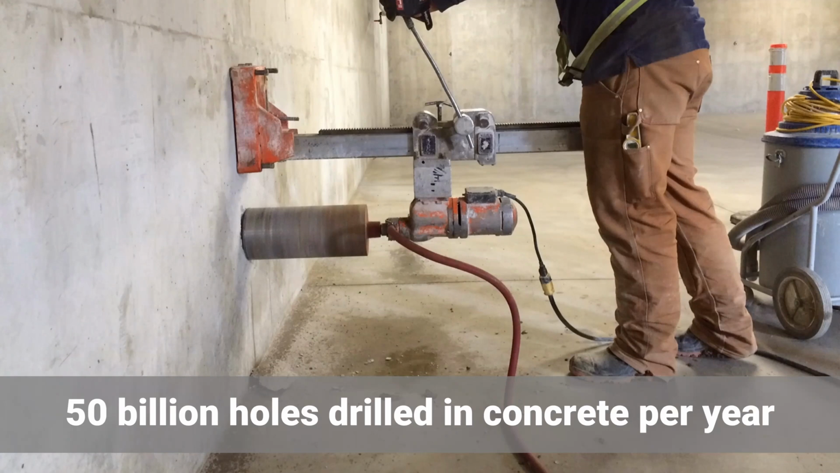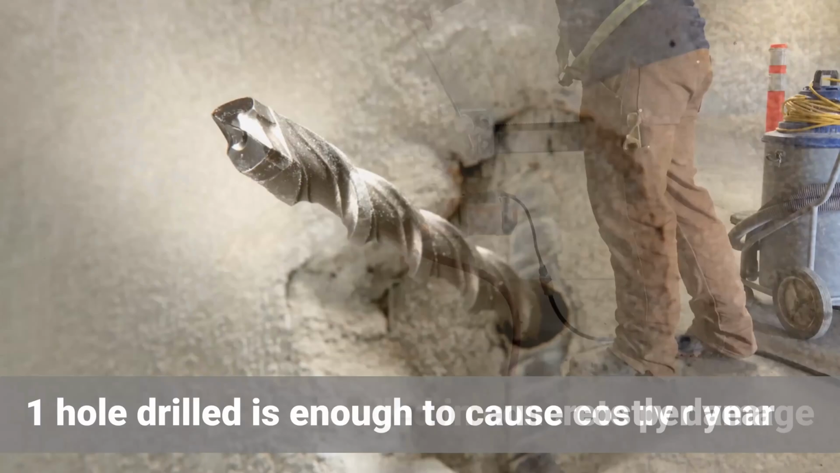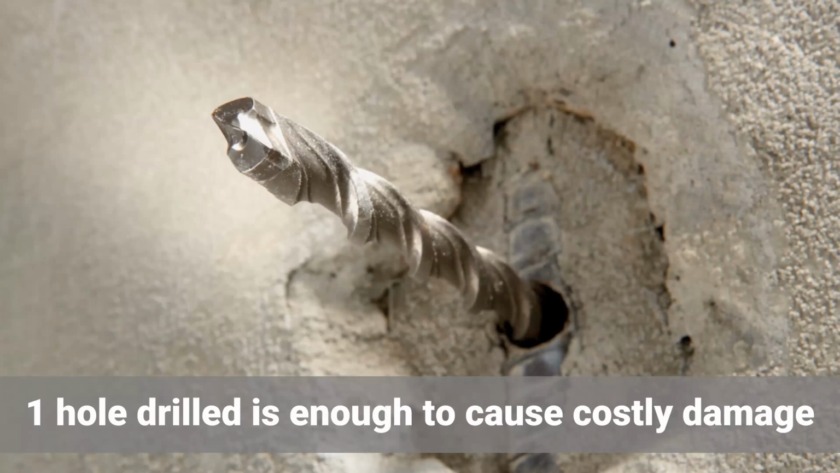So it's estimated that about 50 billion holes are drilled in concrete per year. That's a huge number. Just imagine what can happen if you drill on the wrong spot. One small mistake on the site can get you costly damage, or even worse, liability.